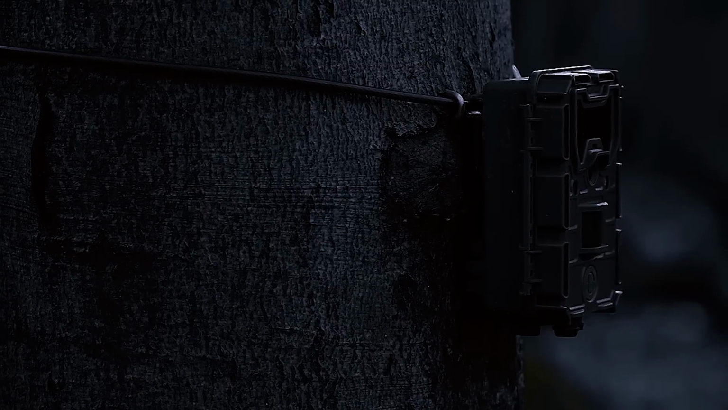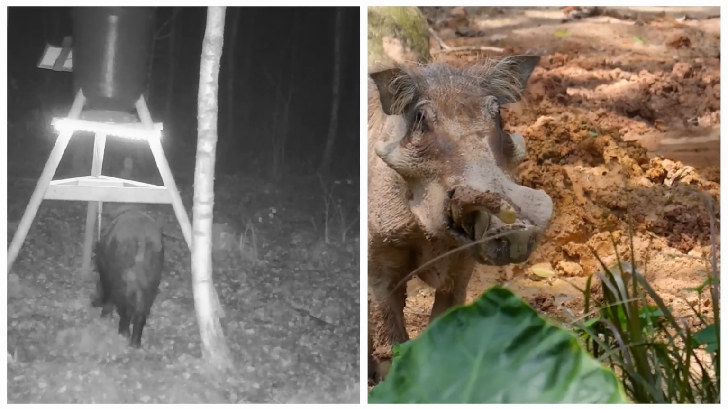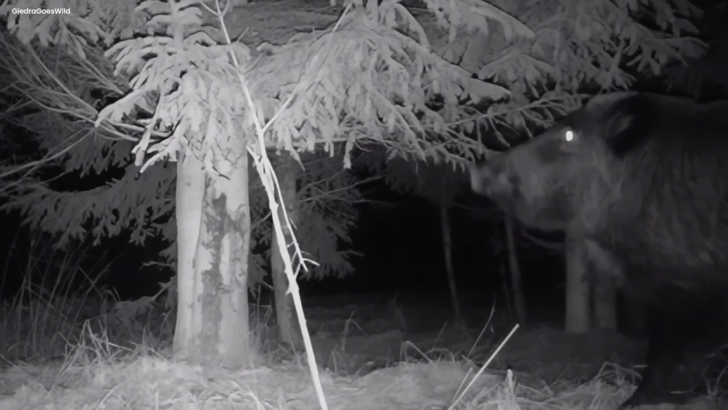A wild boar. In a field, there was a strange and rare sight caught on camera. It was a peculiar creature, a wild boar, also known as a wild pig. This creature looked very odd and creepy. It resembled a pig but had a mysterious aura about it.